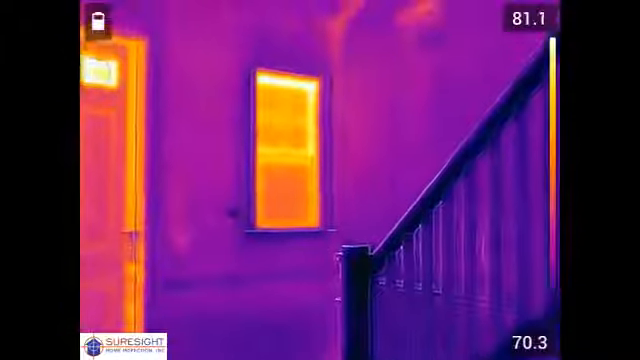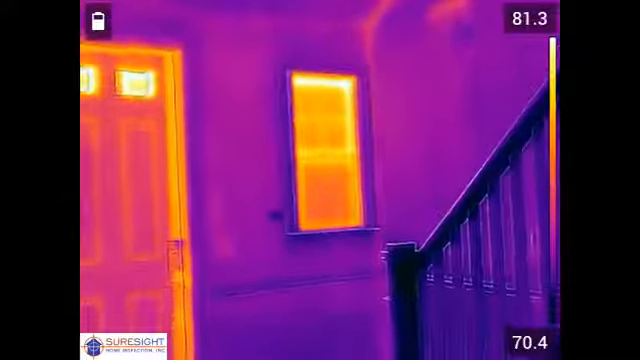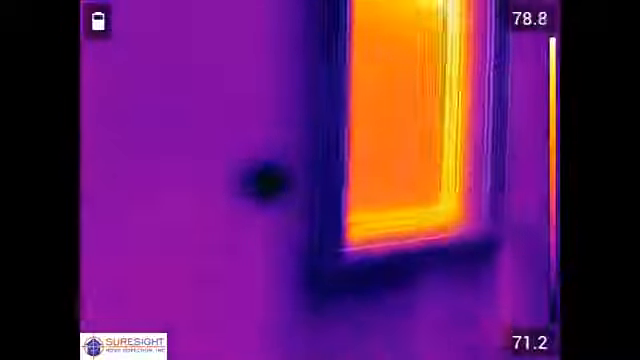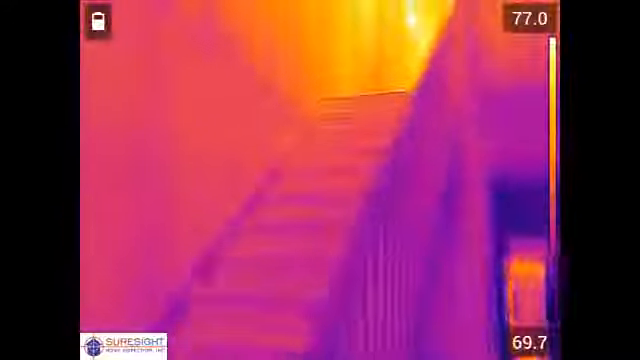So this is a brand new single-family home. It's story-and-a-half construction, and all permits, including the CO, were issued at the time of this inspection. So it's important to note that the conditions that you see in this video are what the client would have inherited with the purchase of this home had they not hired us to perform the general thermal imaging scan.